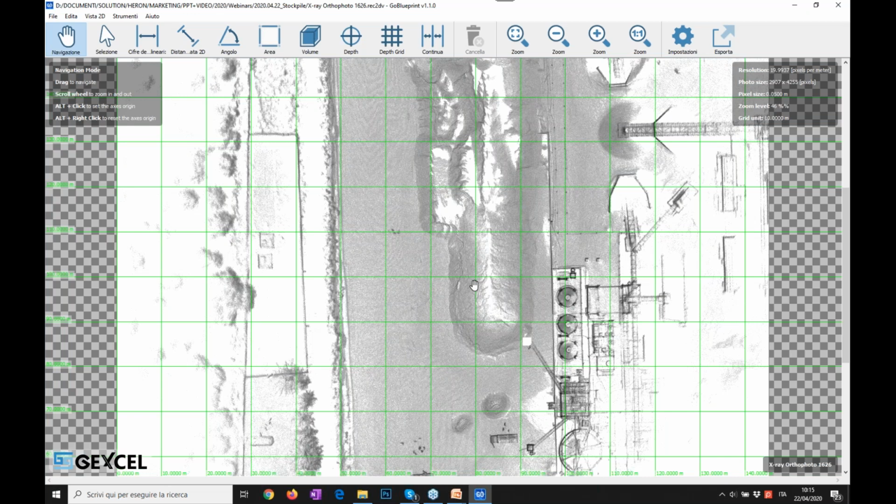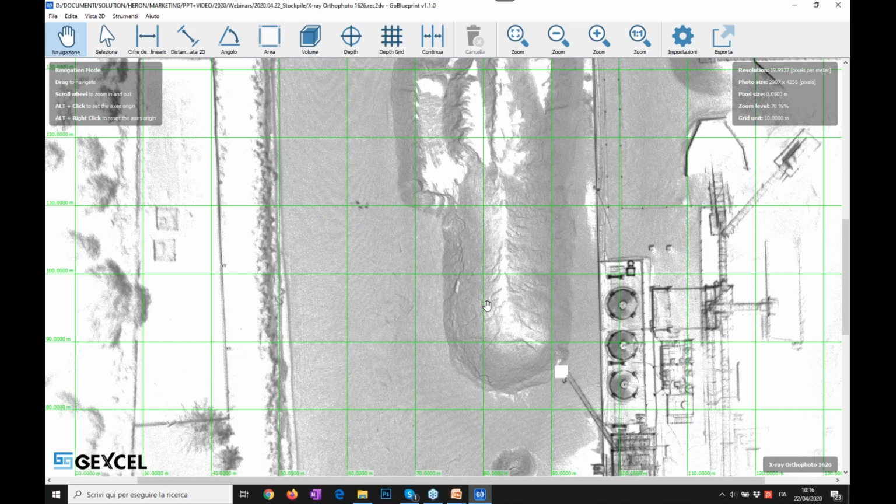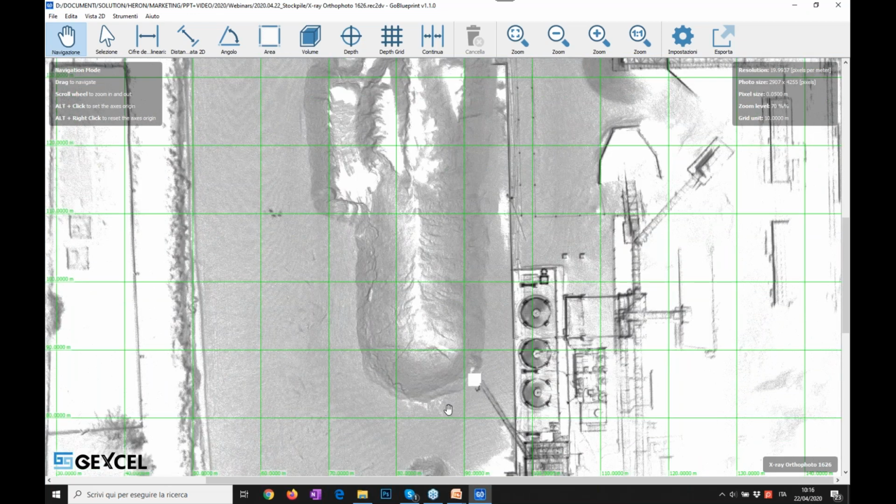And this kind of deliverable is pretty used in this sense because you can navigate in this blueprint both on your personal computer, as I am doing right now, or you can also navigate in this kind of data using a portable Windows tablet, Microsoft tablet, sorry, in which you can install the Blueprint Navigator, that is the software that I am using right now, and you can navigate inside your 2D data.